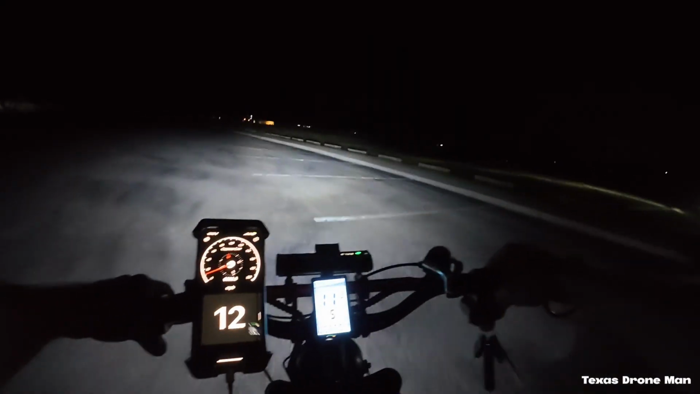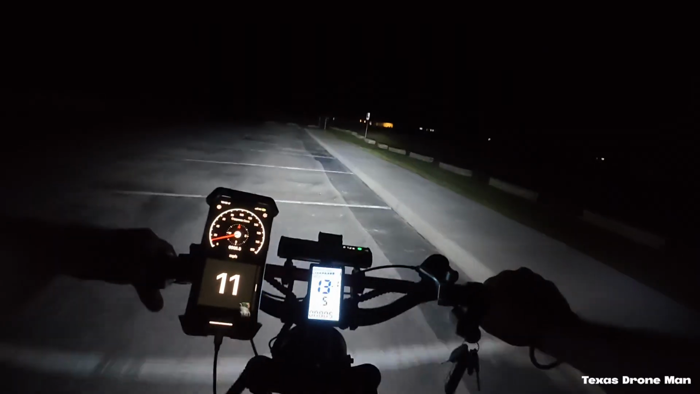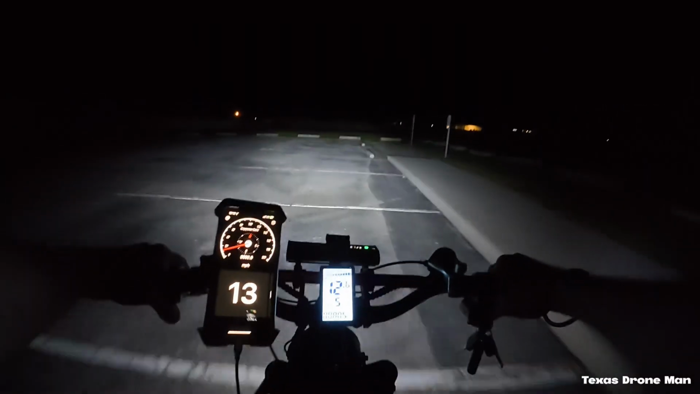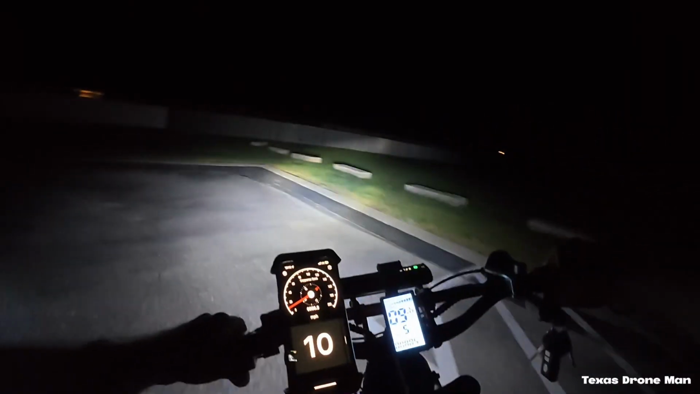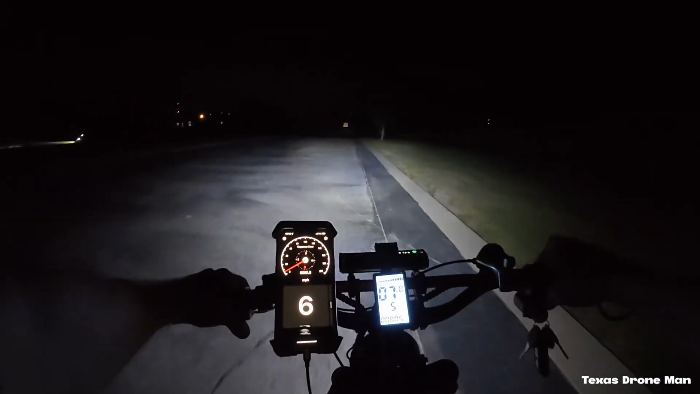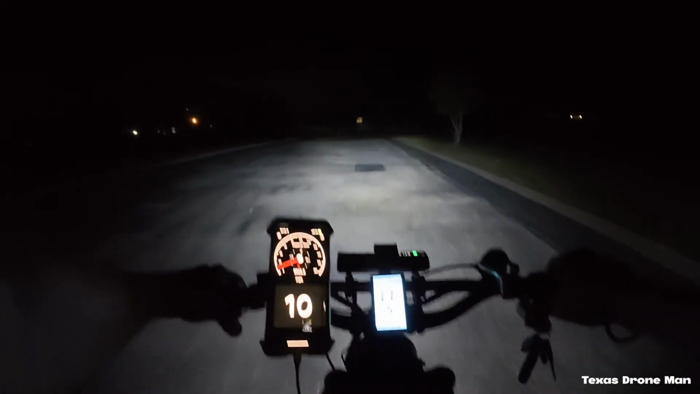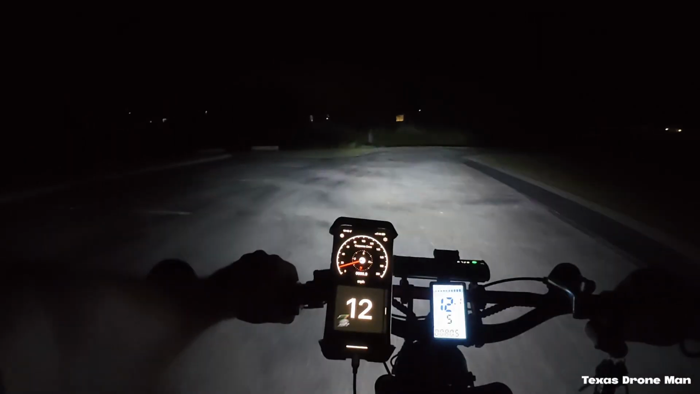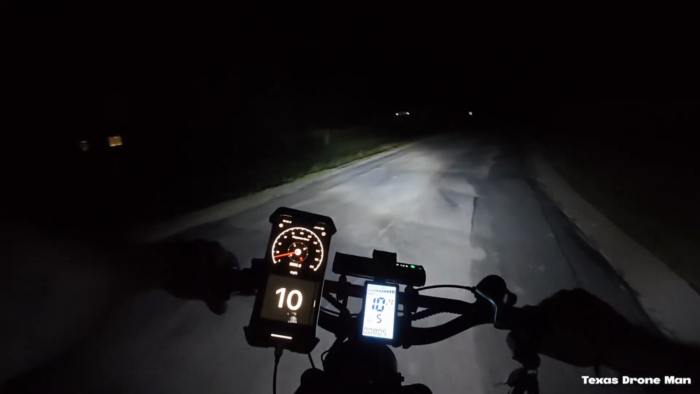Oh yeah, they're gonna be out here tearing this park up and cause all kinds of trouble. It looks like four-wheelers. They're gas-powered, whatever they are. I guess maybe these kids are out of school for the summer or something. I don't know.